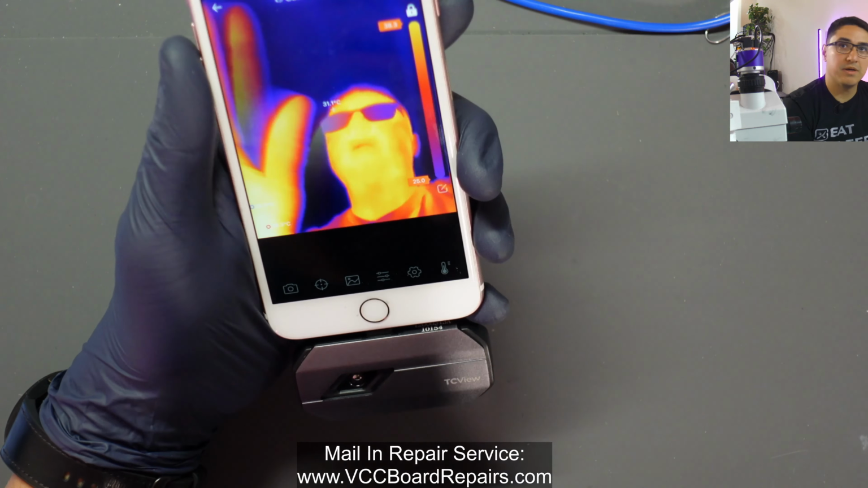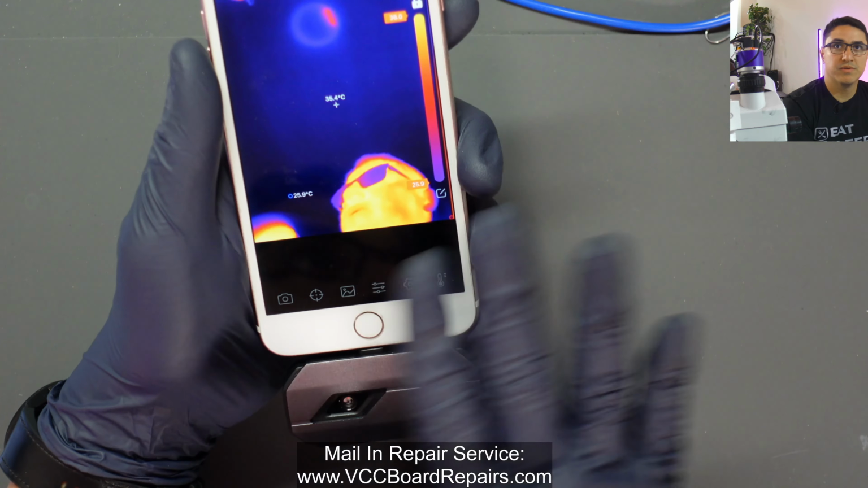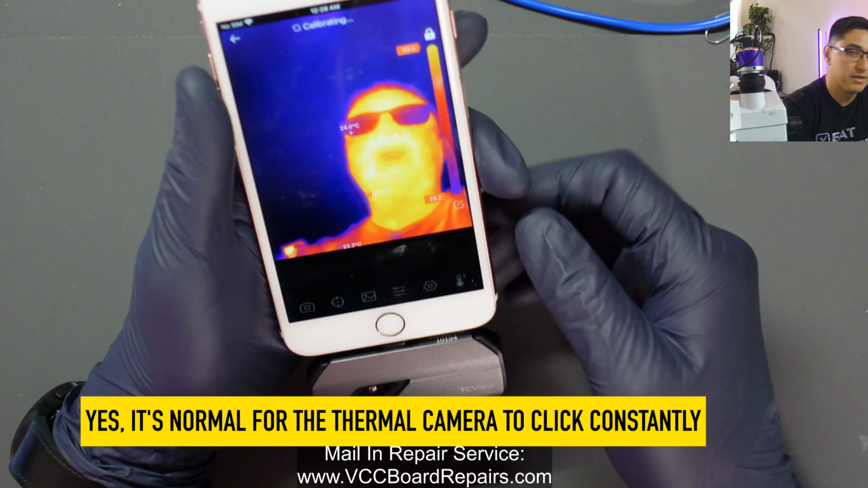So here's what I was talking about with the 25 hertz. You can see I am moving in a very smooth motion. Although one thing that happens with a lot of thermal cameras is they click constantly, so ignore that.